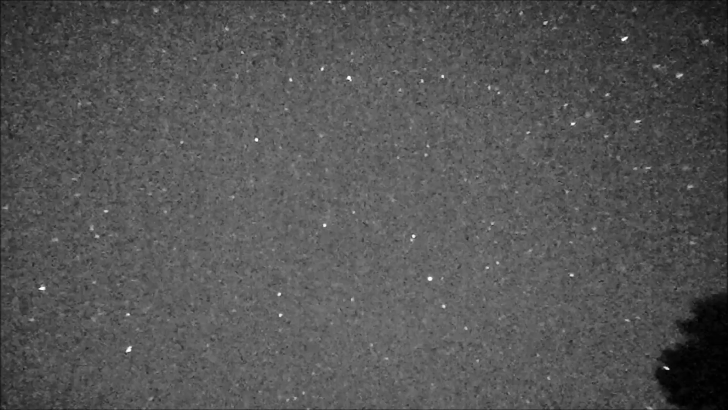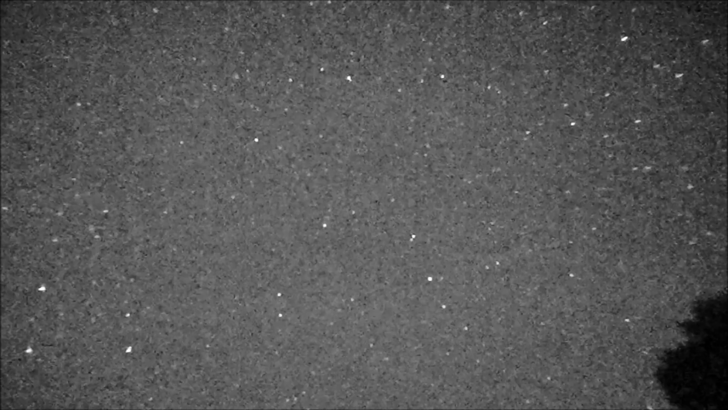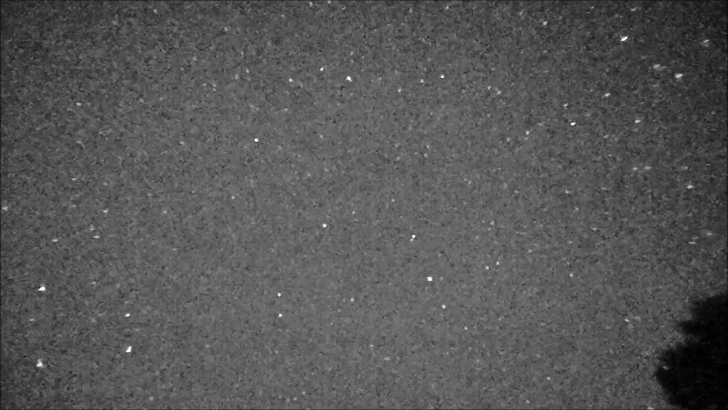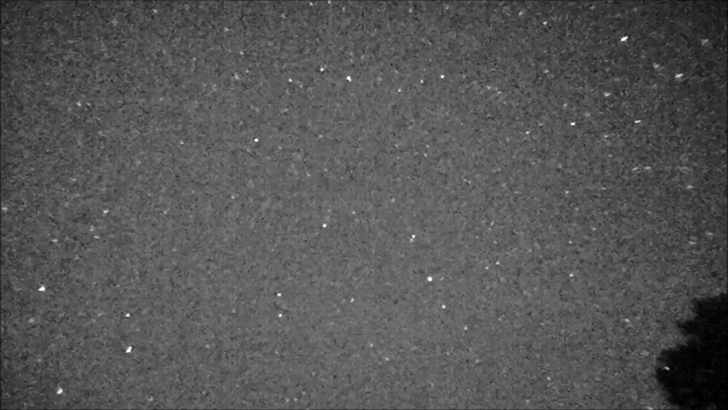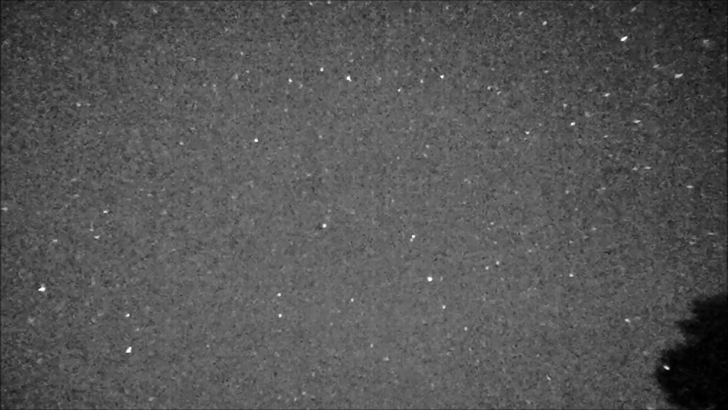And that's the thing. If you're not guiding your astrophotos, if you're using a high ISO and a fast lens, and you could get away with 6 seconds without the stars moving, these things would still move, and they would leave little streaks in your pictures. There's another one moving from left to right, heading towards the top of your screen.